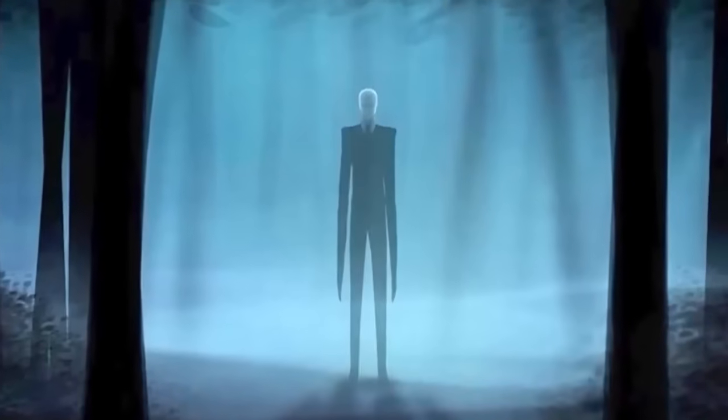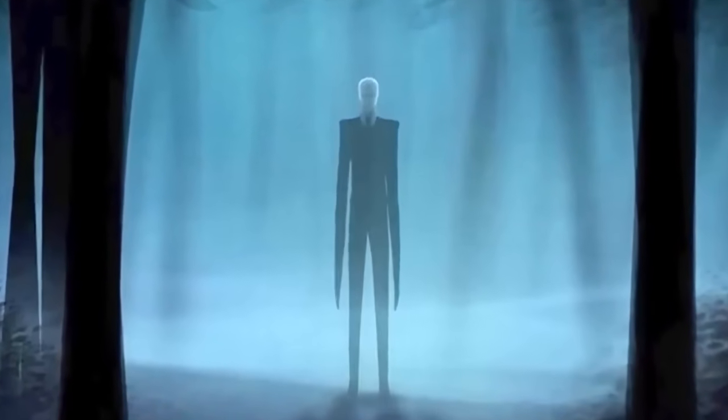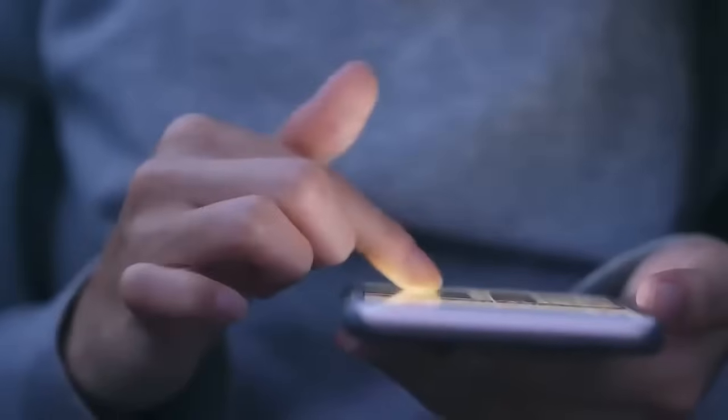The eerie figure sitting in the woods leaves us wondering if there's more to this legend than we thought. Have you ever been scared of the Slender Man? Share your thoughts on which trail camera encounter with the supernatural gave you the chills.